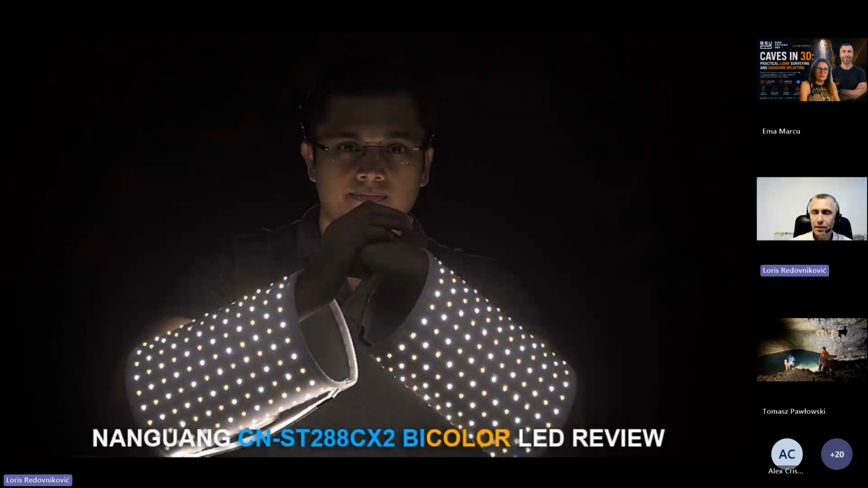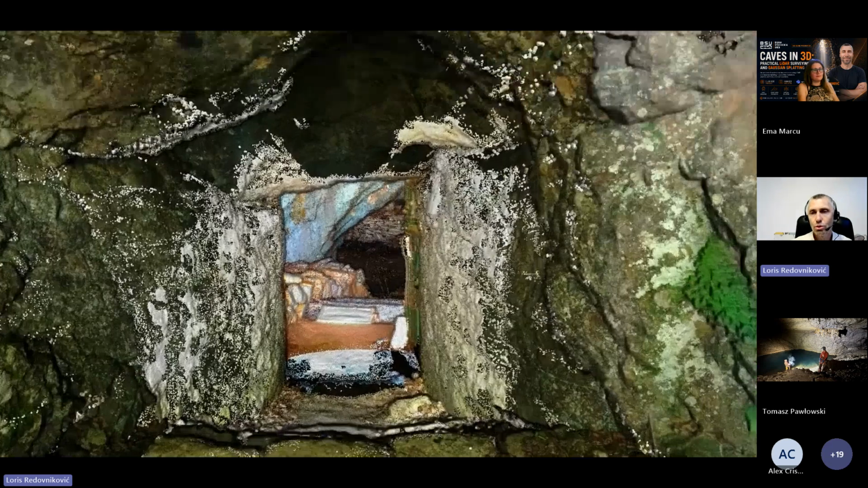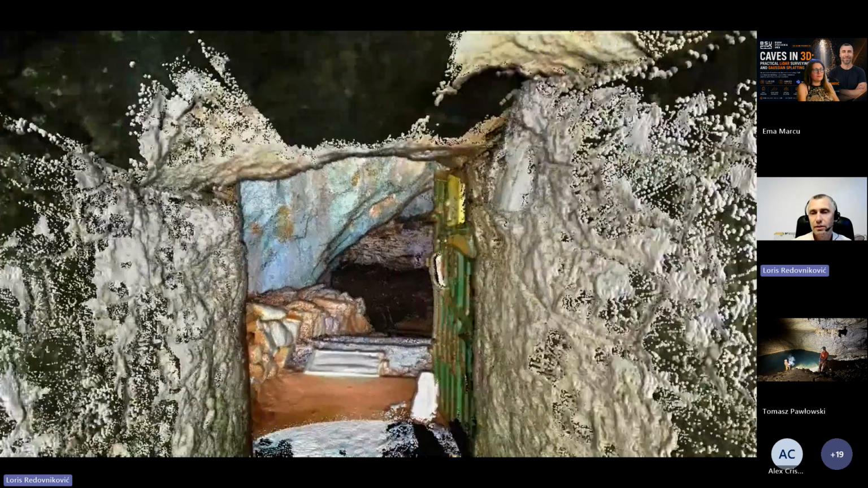In 2018, I think, we scanned Cerovačke again, but this time I bought these flexible LED panels, and we used them because we got the new Faro scanner with color cameras, so we needed light to get the color of the cave.